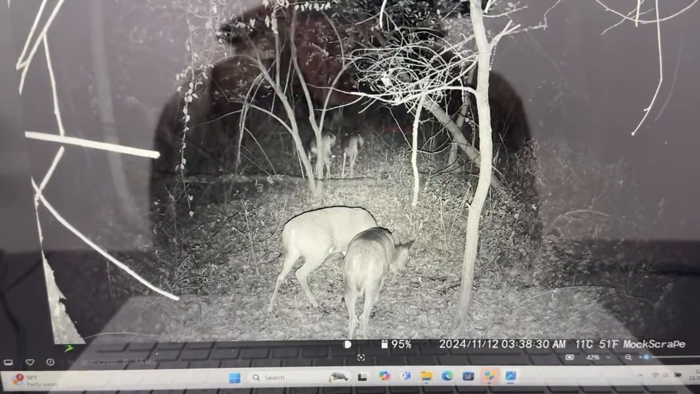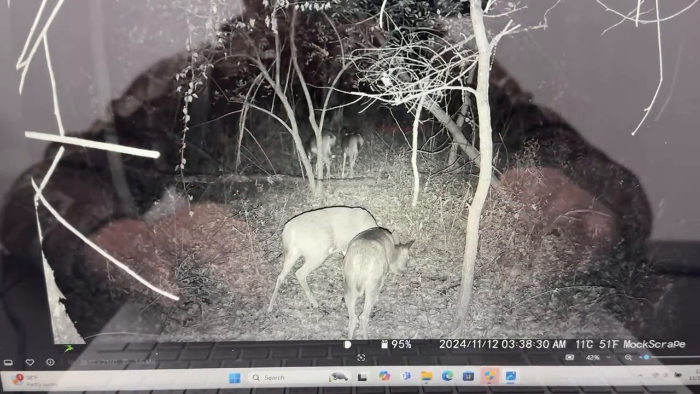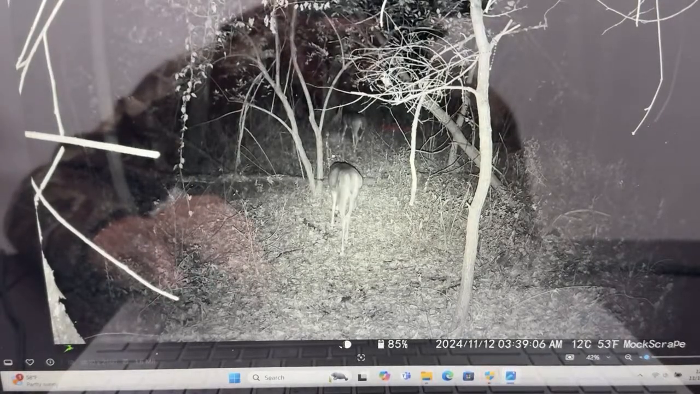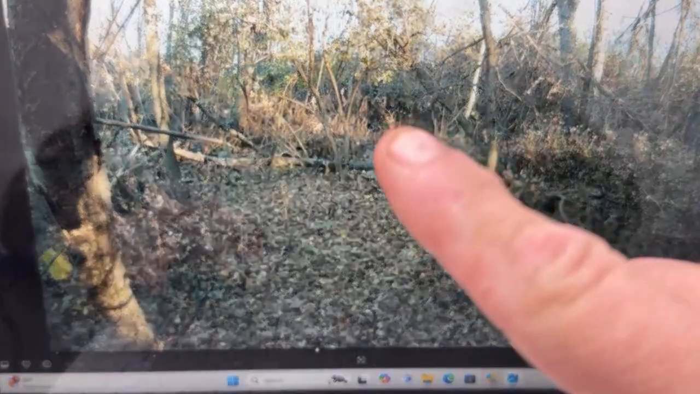But yeah, I'm going to be taking the camera back down there after the season, and then we'll be going on an inventory list after the season. And I'm hoping that 8-point and that 10-point make it. Trail camera porn, you ain't kidding. So there's a nice shot of the deer, I believe, up right in there.